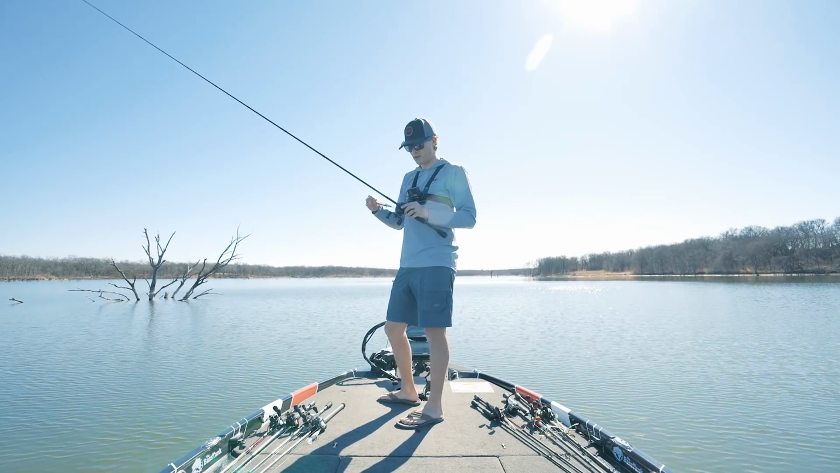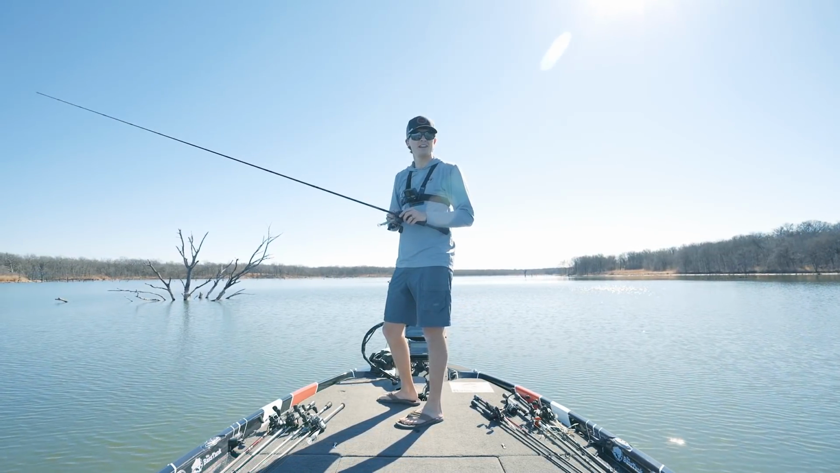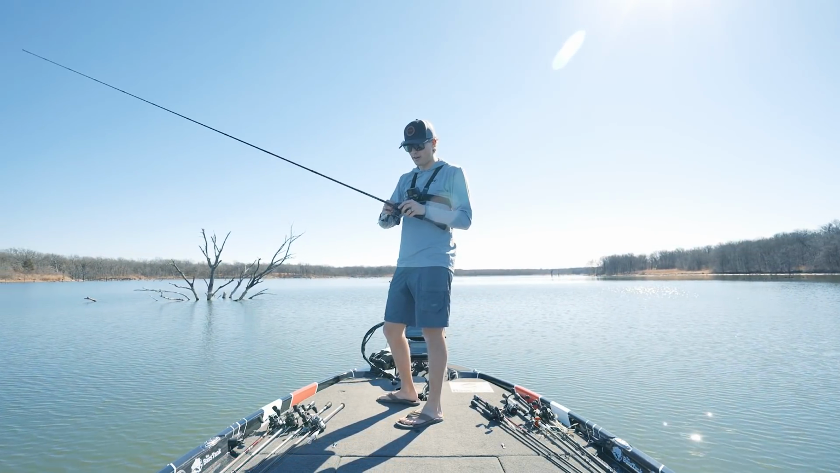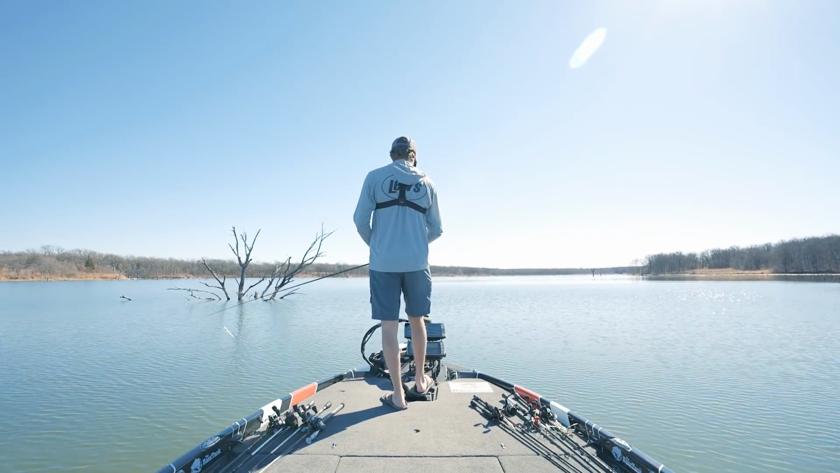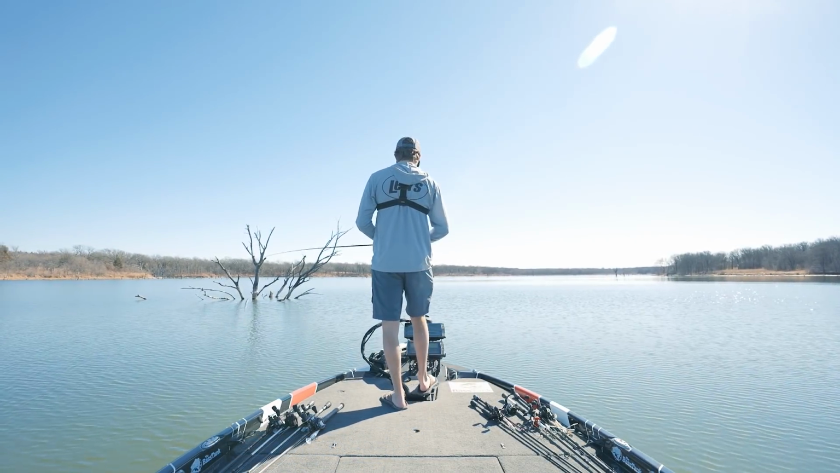Let me tell you guys, running lithium batteries, while they are expensive, they last like years and years. Like you'll never have to buy another trolling motor battery for like a decade. So that's why I'm so confident in the lithiums. Now it's time to fish.